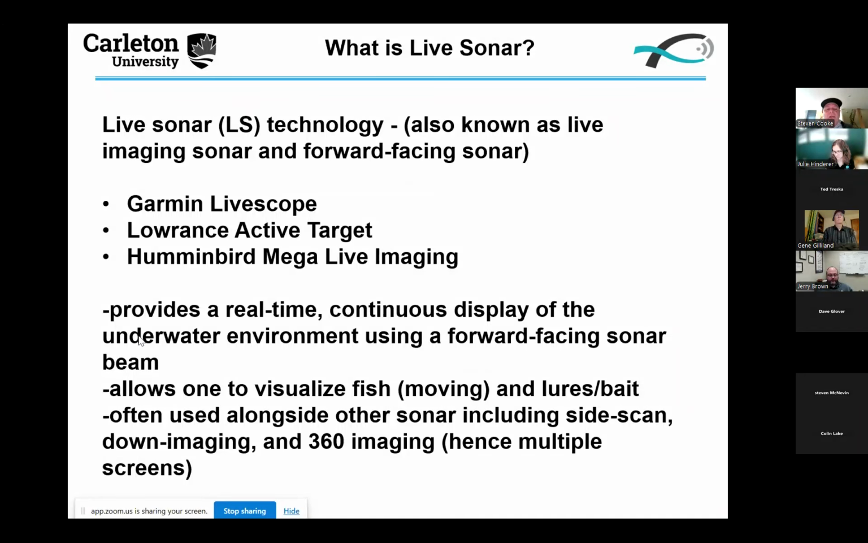You can also scan well ahead of the boat and actually use this gear to zero in on where that fish is. So I see a fish, it's at 6 feet depth, it's 23 feet off the bow, and I need to cast in that direction. So it really allows one to target the fish. It's often used alongside other sonar, including things like side scan, down imaging, and 360 imaging.